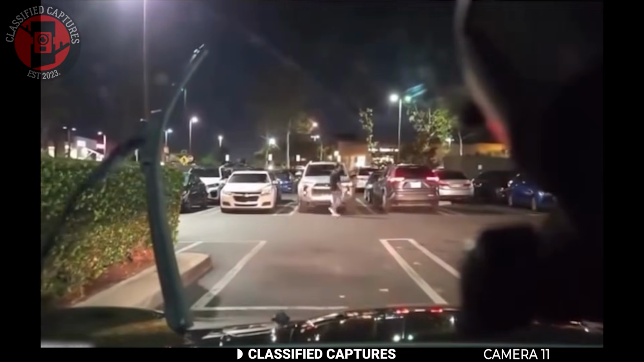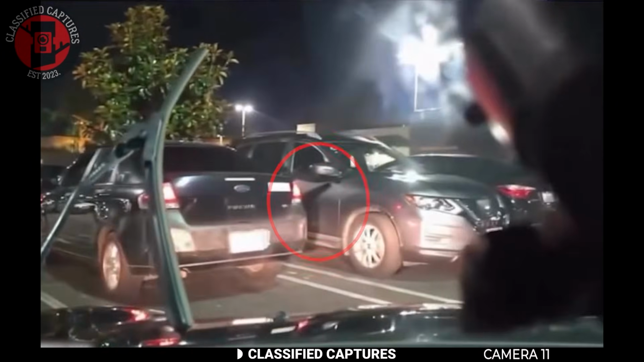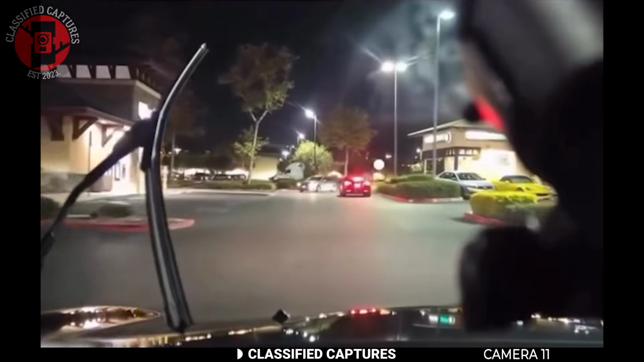What's even more chilling is that people watching their live stream noticed that someone was hiding between parked cars in the dark, right near where they'd parked earlier. It's believed that could have been the person waiting to ambush them. Thankfully, the girls made it out safely, but not everyone is that lucky.